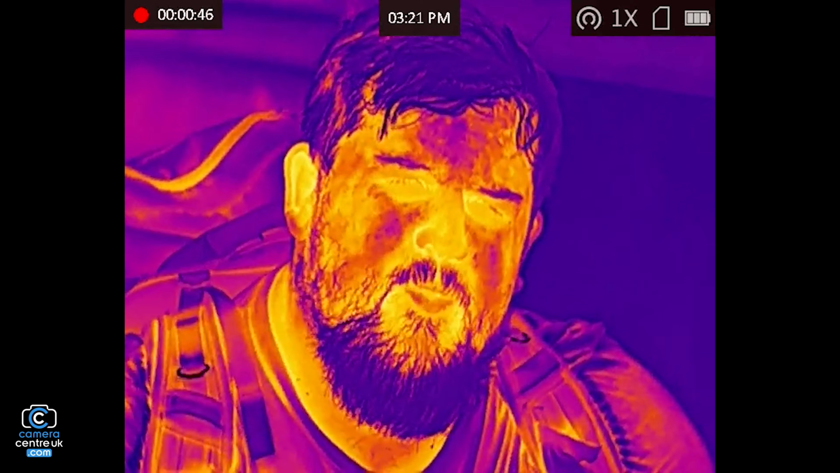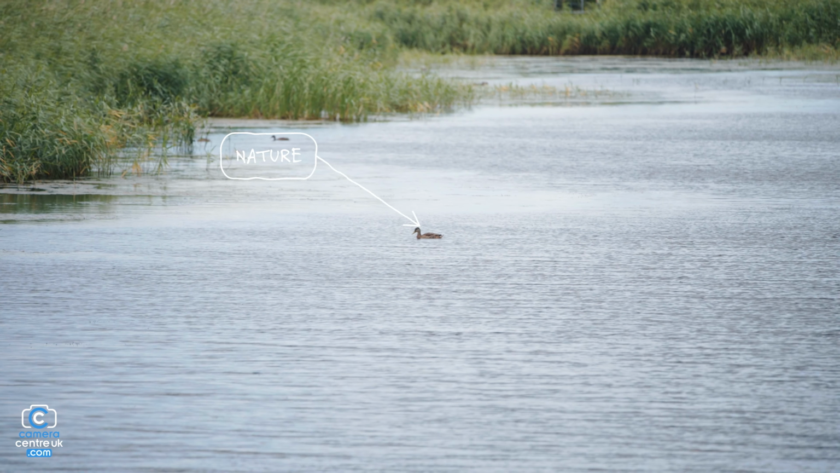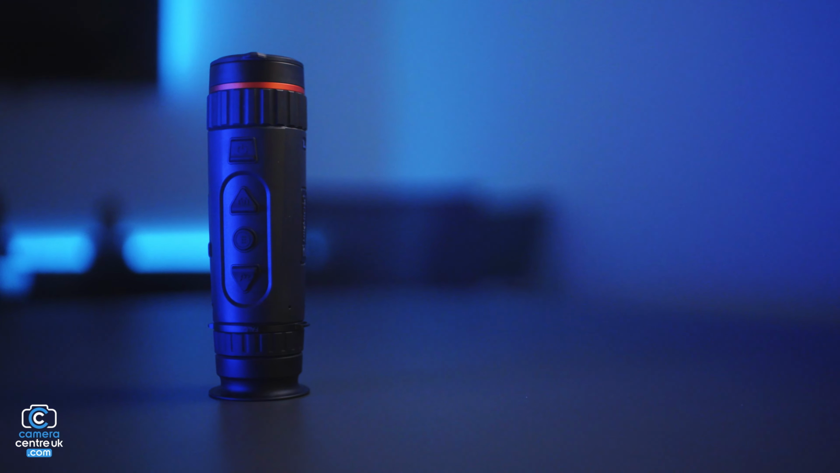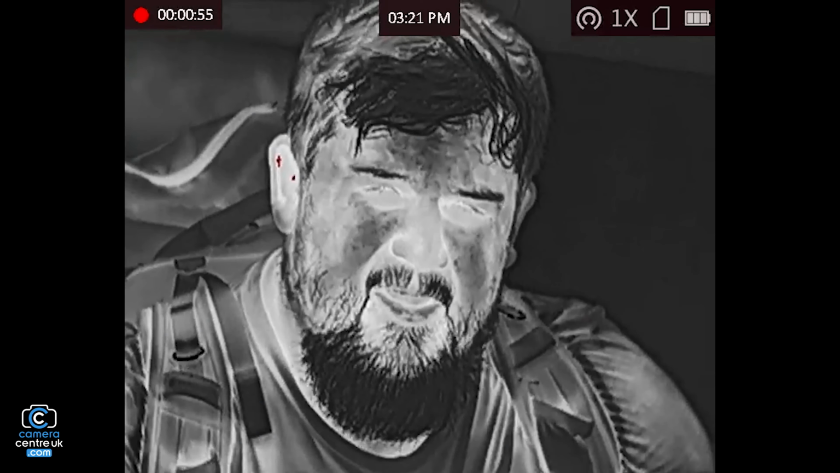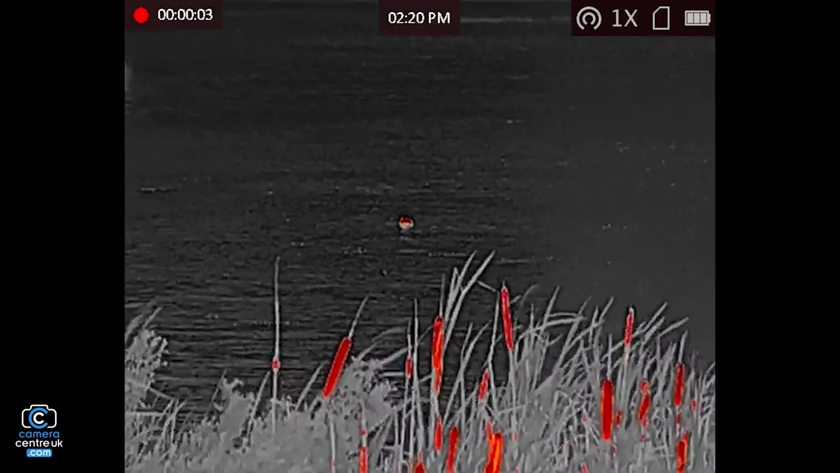So we come down to Newport wetlands today to see if we can get some of the nature in and around the area, testing out the FH35 HIKMICRO monocular. It's a really cool product. So thermal imaging has a lot of applications in a lot of different areas. I think today I've seen a new aspect to it, which I'm really interested to see what people do with.